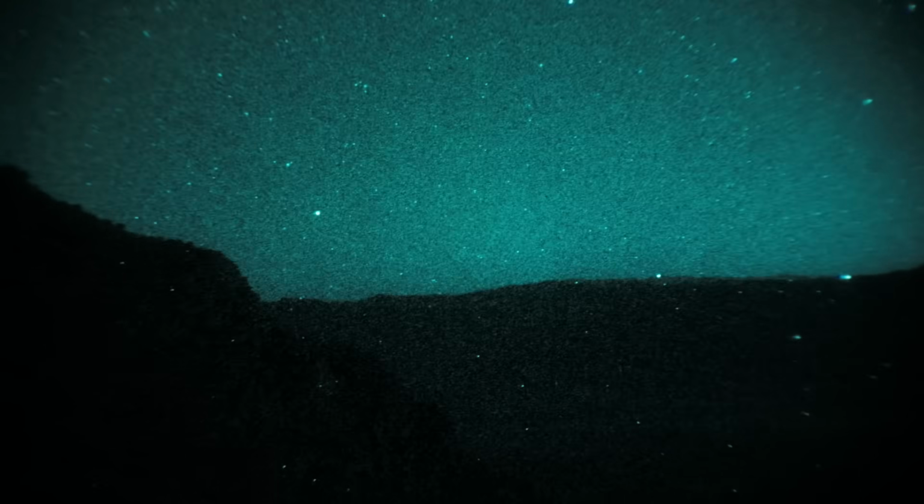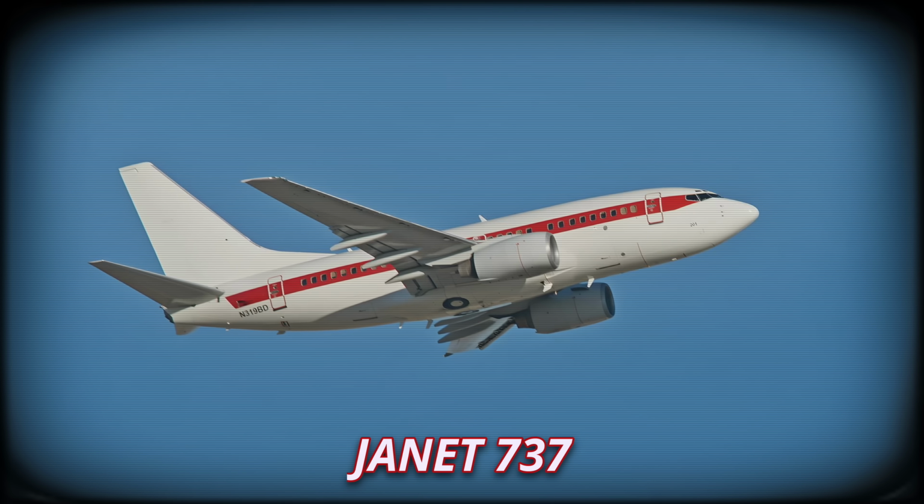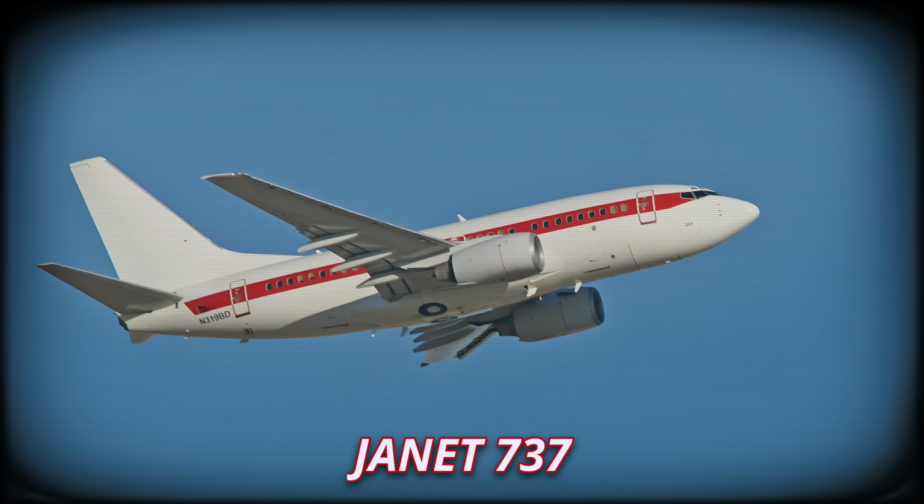You'll notice a blinking light there moving off to the left. That would be the last of the Janet flights leaving for the night, according to my ADSB flight tracking app. The Janet Airlines flights are, of course, the secret airlines that ferry employees between different classified military installations, including Area 51, back to their terminal in Las Vegas.